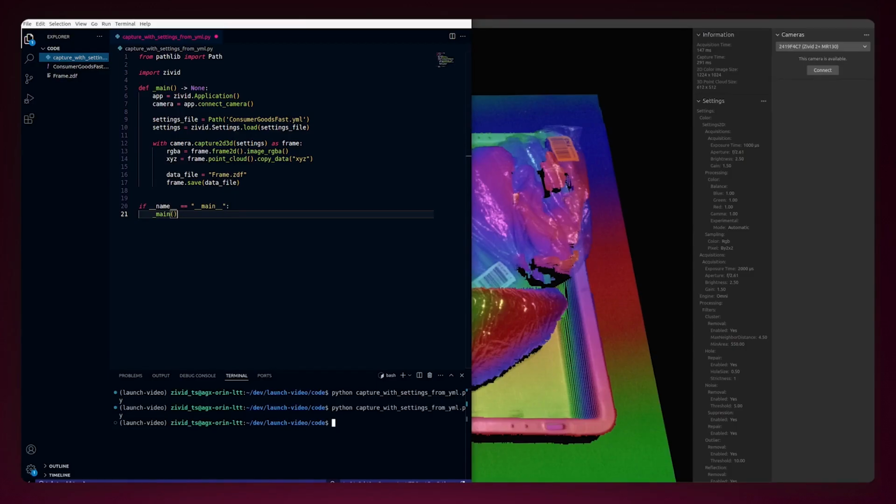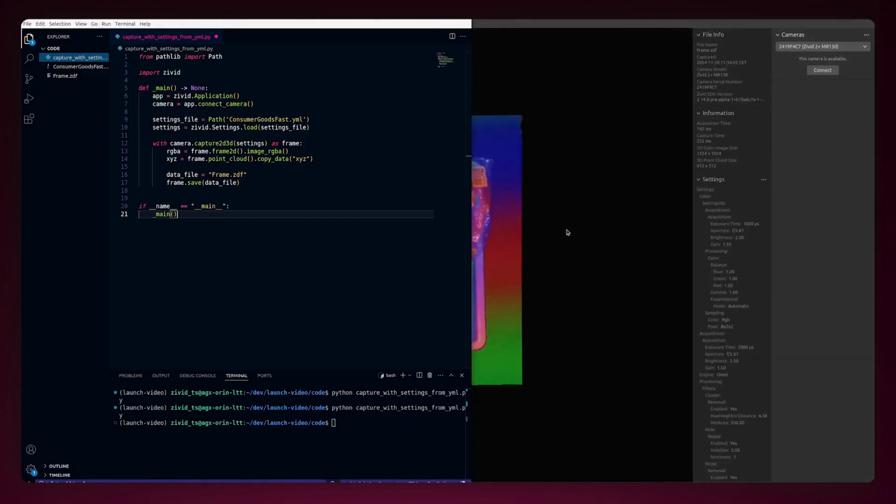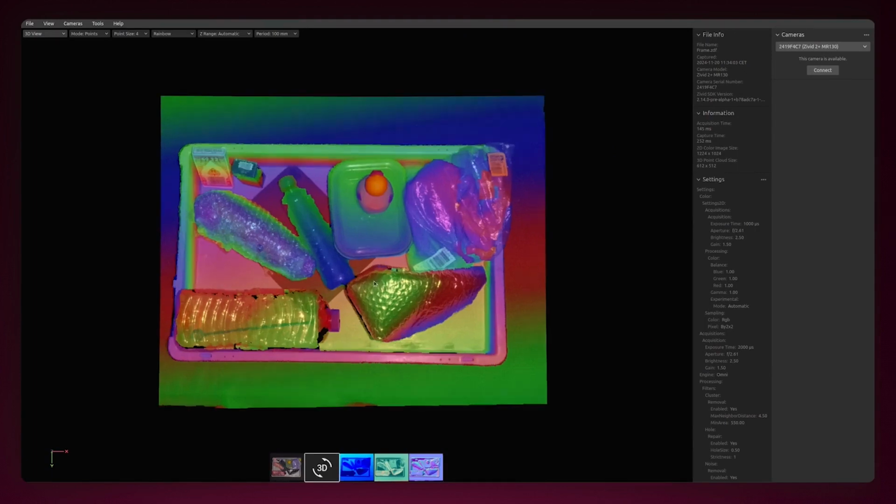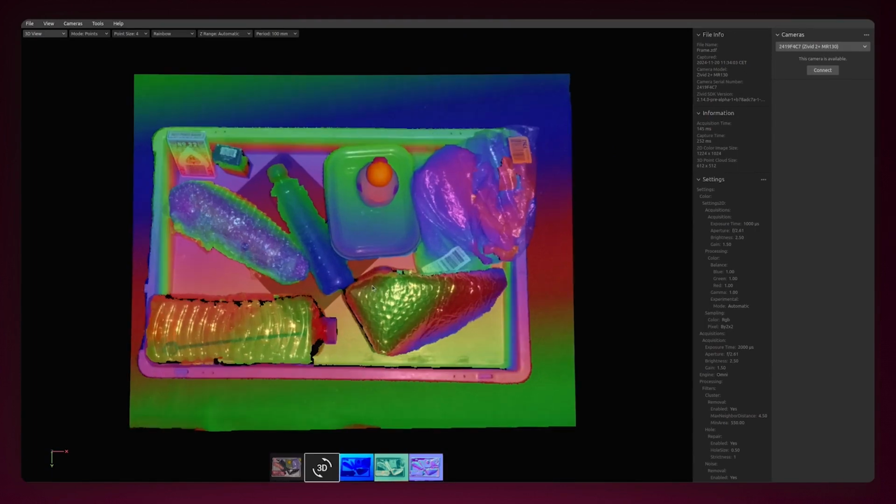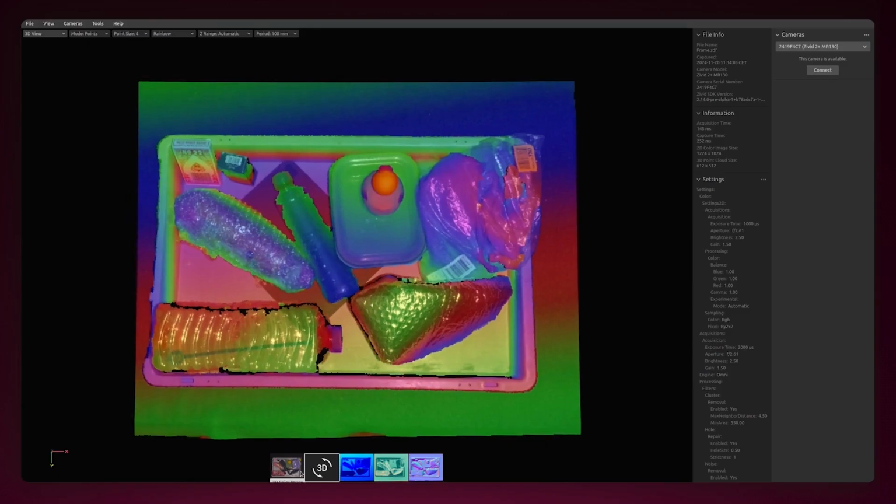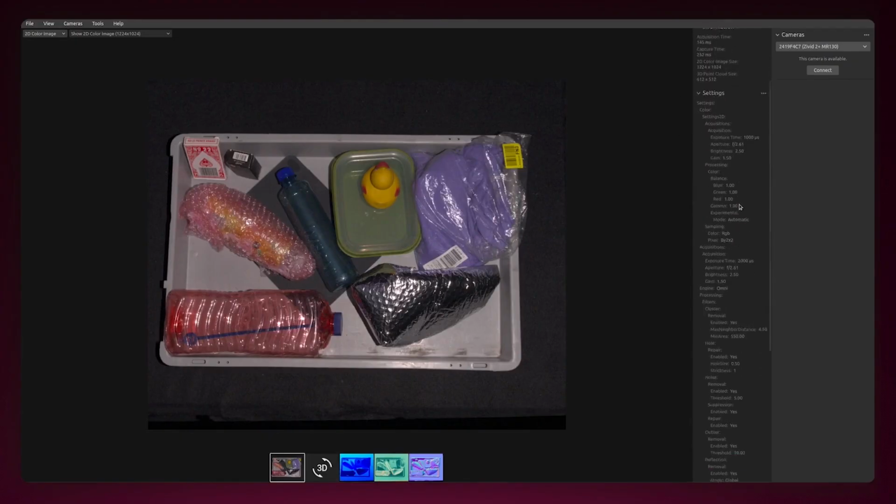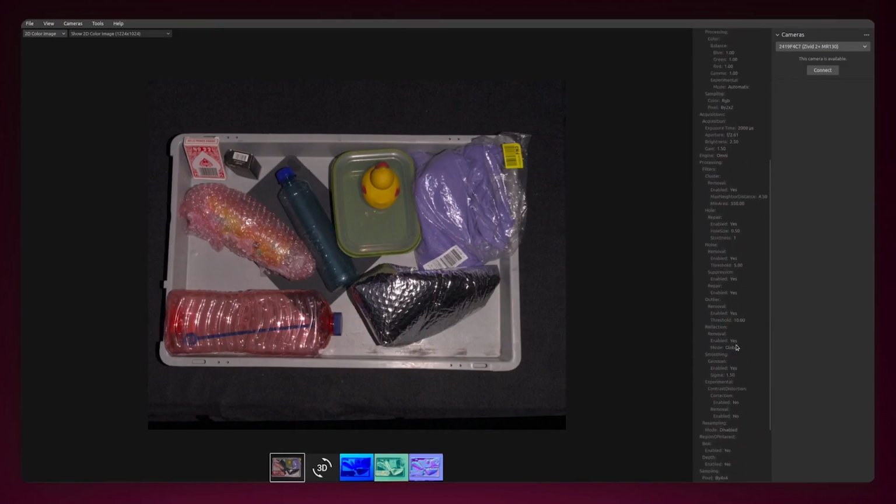And at last, we can just drag and drop this into our Studio here, and we can look at the results. I would say, as expected, we still have this exceptional 3D data. The color information is still intact. And as we can see on the right here, we have a bit of metadata, but also all of our settings that we just defined. That's it, actually. That's how easy it is to work with our cameras.